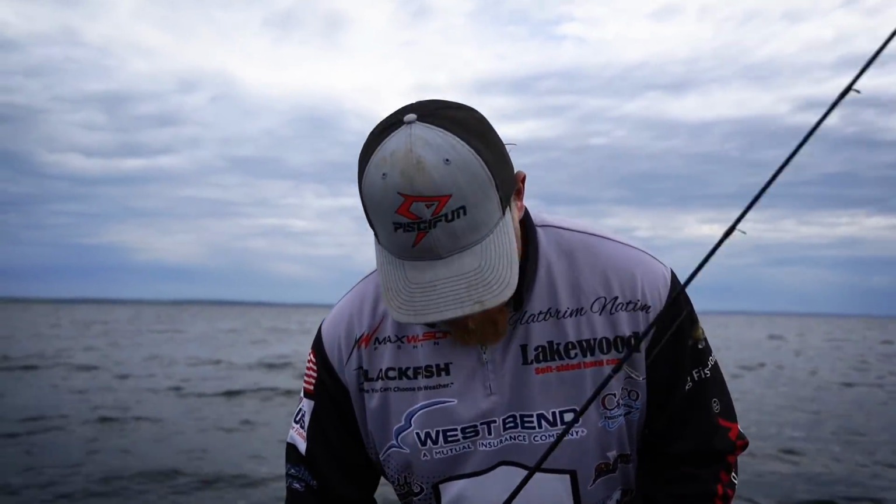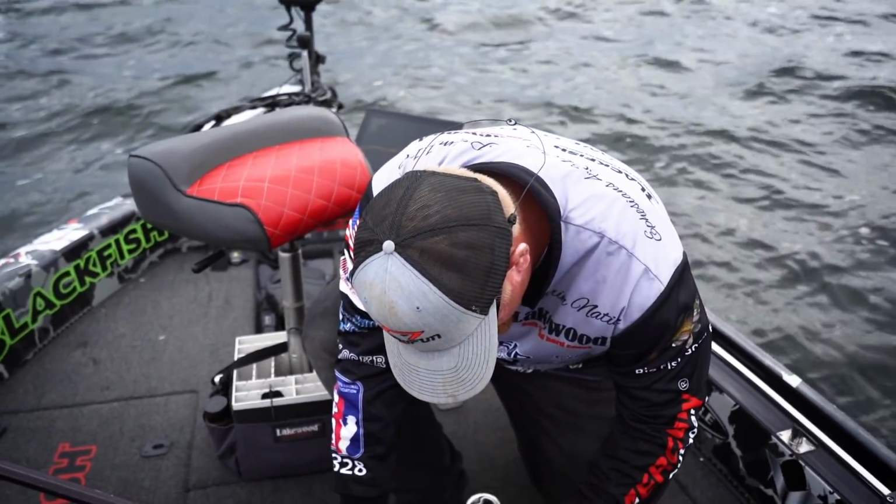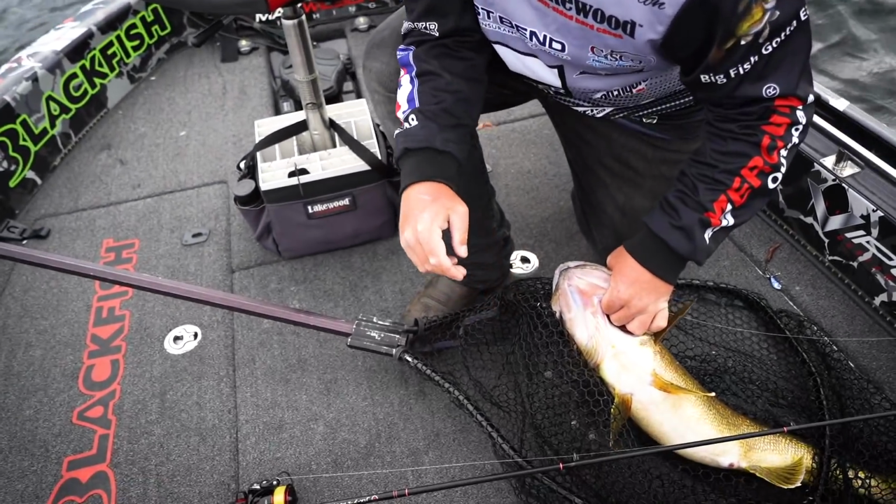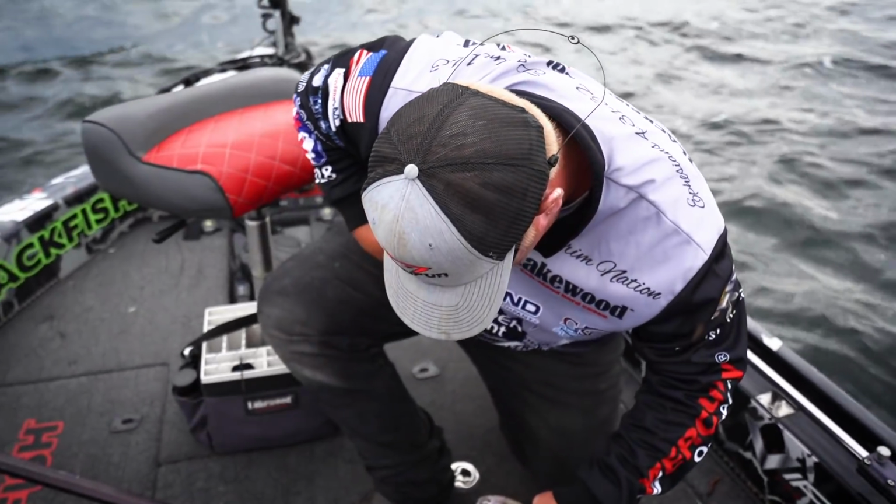Garmin Livescope, I will say it once, I will say it a million times, is the most helpful tool in my walleye fishing arsenal.